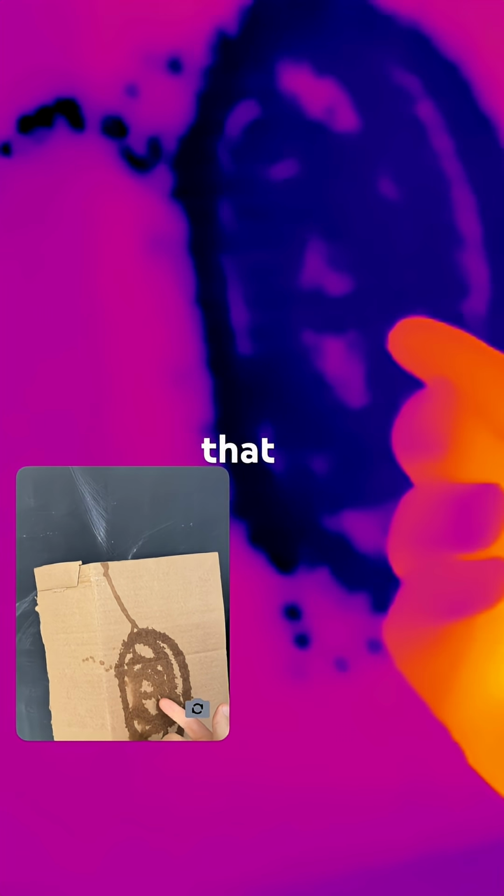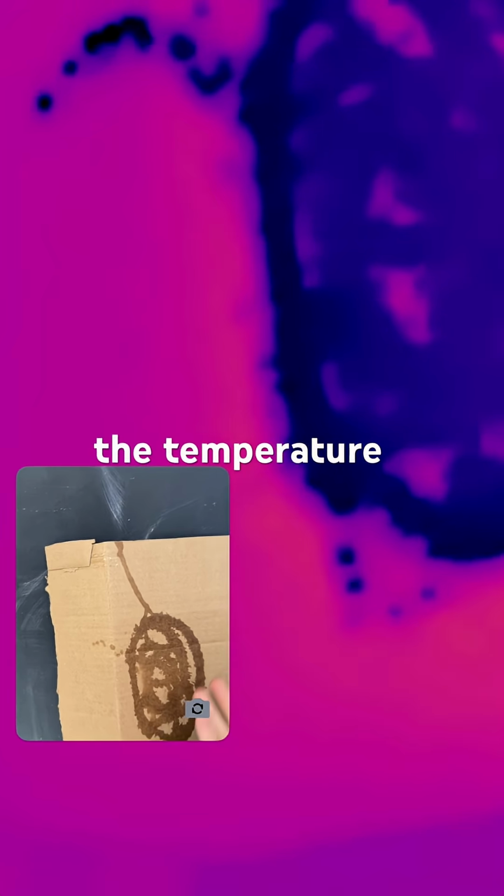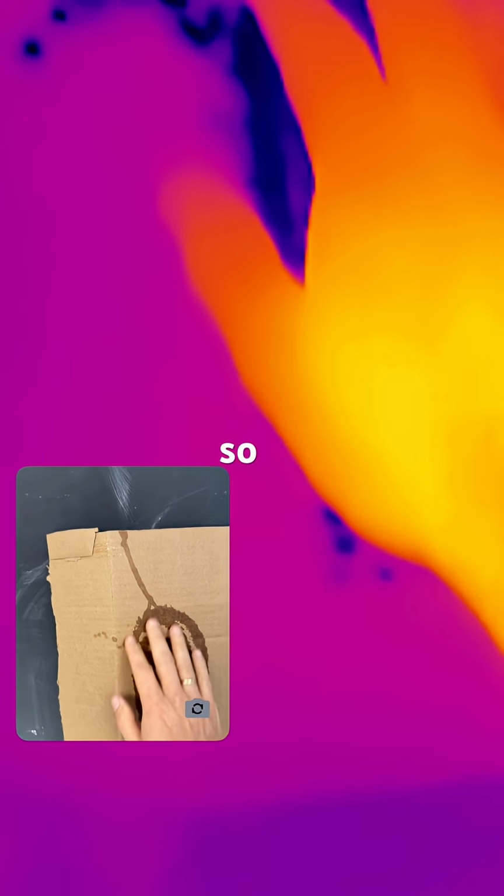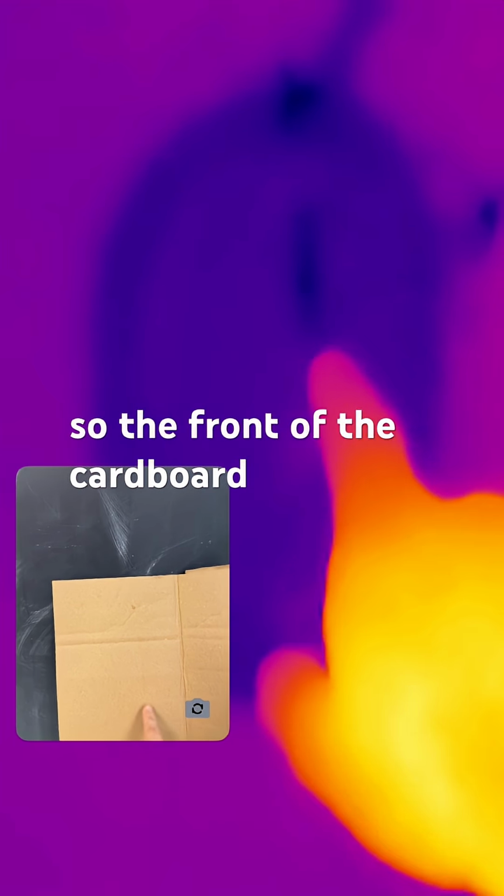So how does that work? Well, I think it should be understood when you get something wet, that water evaporates. When the water evaporates, it decreases the temperature. And this is why humans sweat. So this wet water is colder even just by a little bit. And that cools off the front of the panel too, the front of the cardboard. So the front of the cardboard, even though you can't see that it's wet, it is colder.